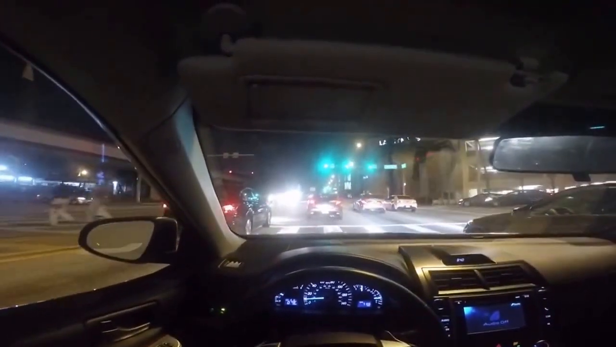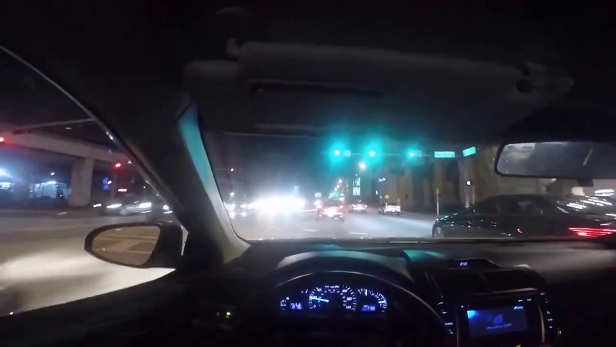Come on, why does this car start in 4th gear? Start in 1st. We're gonna go down Coral Gables and drive down the Collection. Nice.